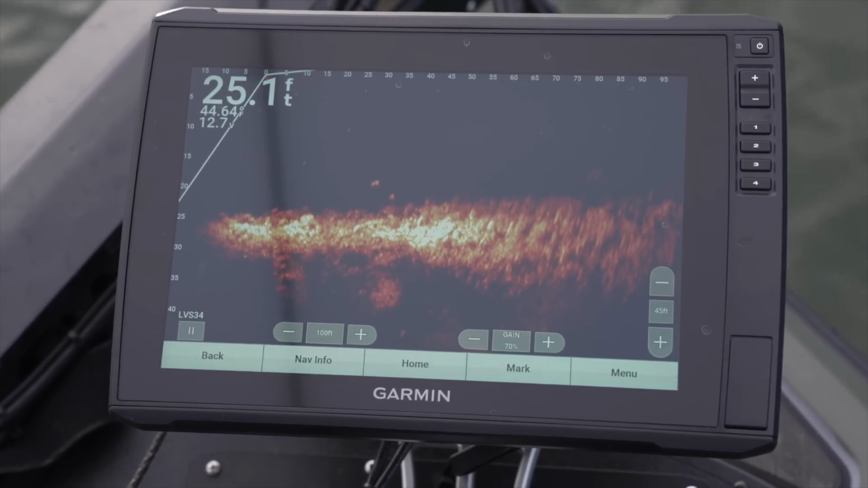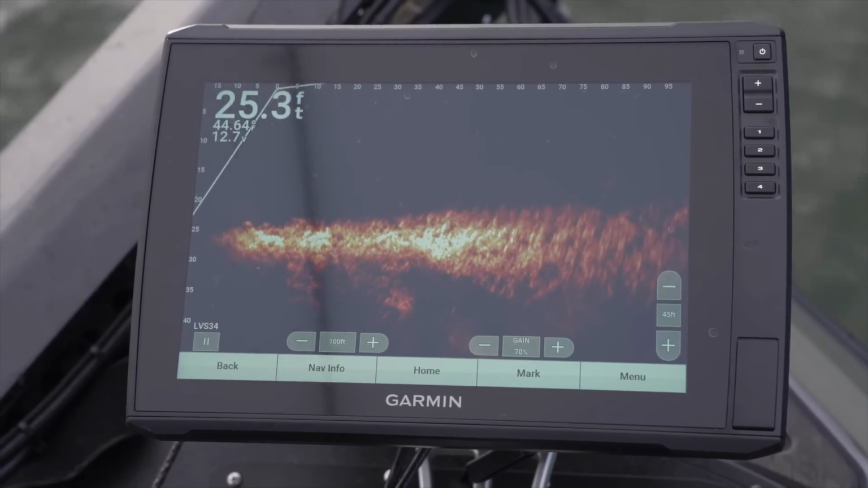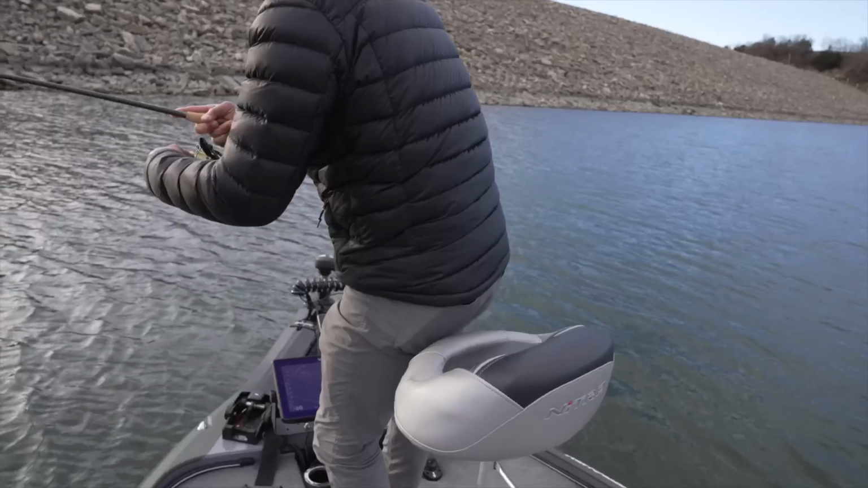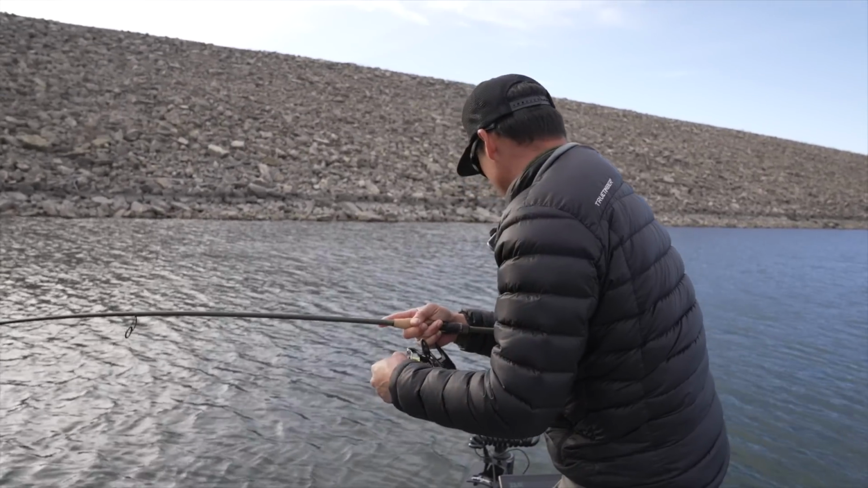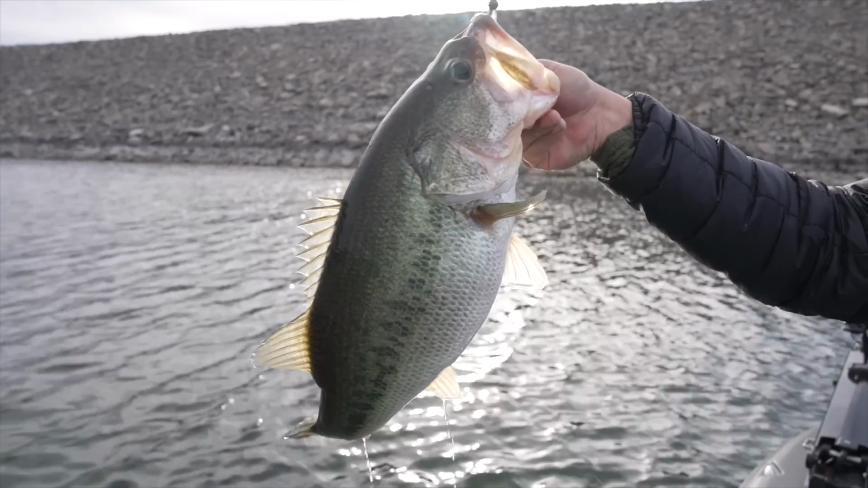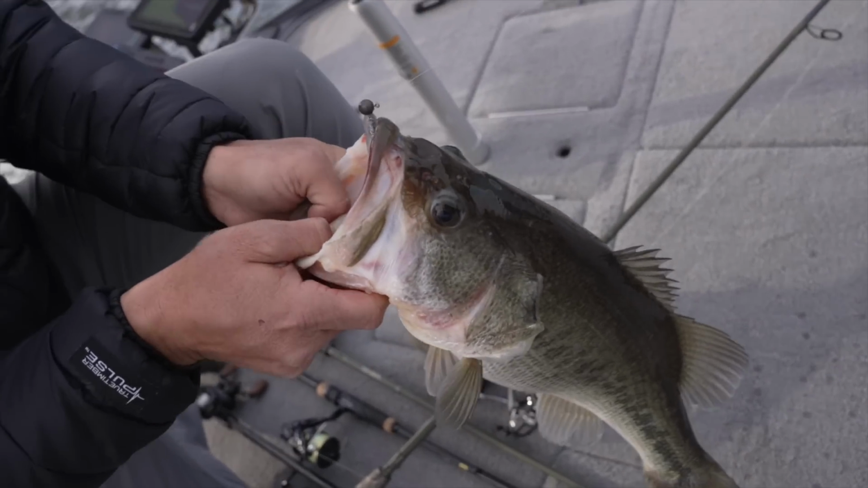Oh my gosh. Got her. Oh my gosh, that is awesome. Yeah, another 5-pounder. That's some heavy weight right there. Wow. That is so freaking cool, guys.